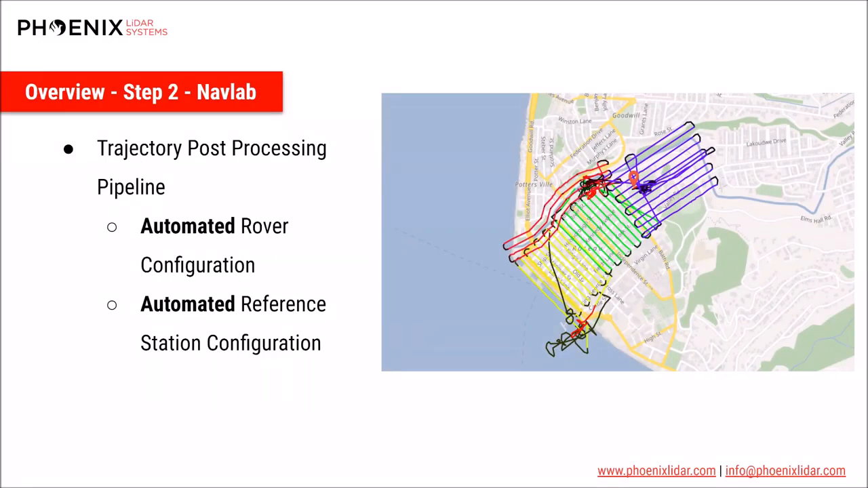Trajectory processing is really the first major step in post-processing. The NavLab pipeline will process multiple iterations of your trajectory and present you with the best results. Many of the tedious steps of trajectory processing, like determining refined reference station coordinates or testing GNSS lever arm accuracy, are automatically done for you in this pipeline. So at the end of the NavLab pipeline, you'll have a QC report to verify that everything went smoothly. And also, of course, you'll have a processed trajectory to move forward with.